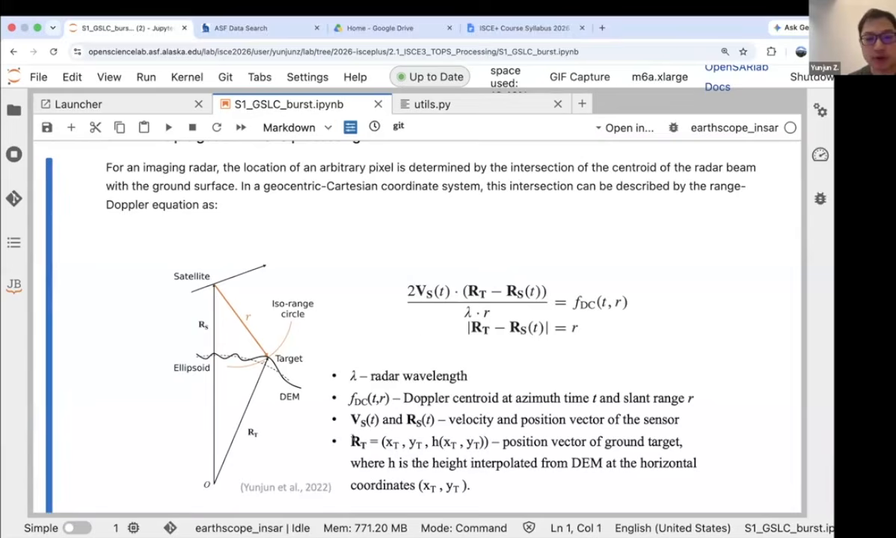So all we're trying to resolve from these equations is the R_T, which is composed of the X, Y, and the height. And the height, if we know the X and Y, we can interpolate from an existing DEM.